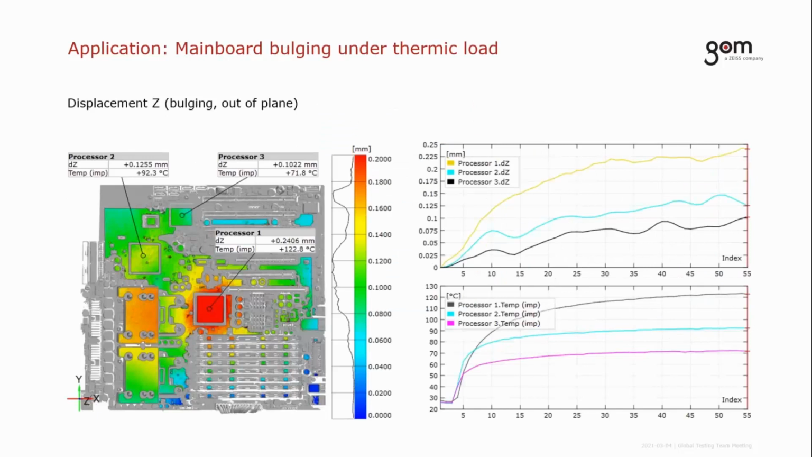Other areas of ARAMIS thermography include engine and powertrain testing, and here's yet another, microelectronics. Understanding the bulging of chipsets has long been an ARAMIS application, but with ARAMIS 3D thermography, we can map the temperature data for added understanding.